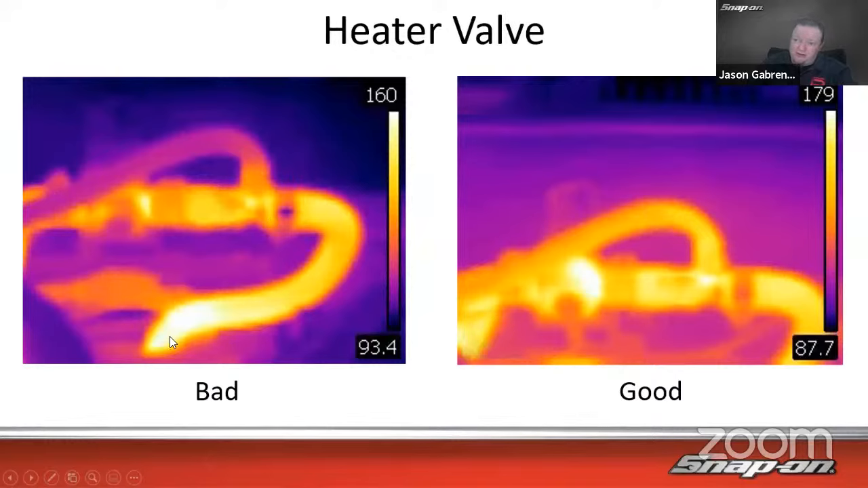We got hot coolant flowing through here, and it is not going through the valve like it's supposed to. We can see how it is cool right there. And then over here is a good one. We can see how it flows, and we can see how it flows back through the valve as well.